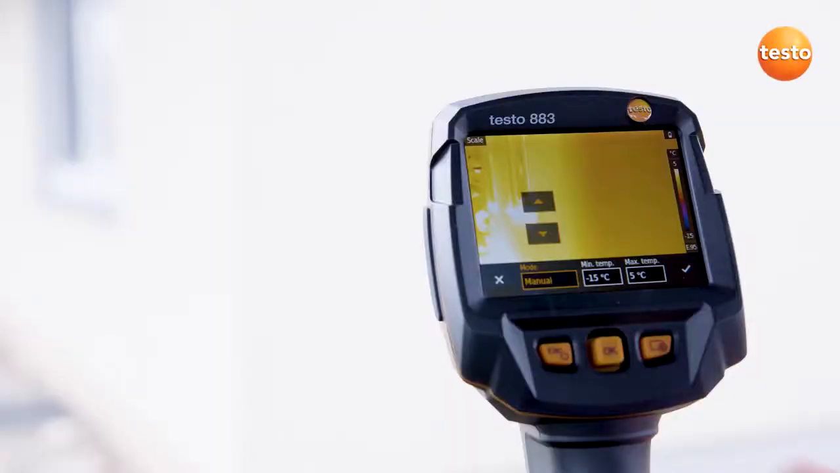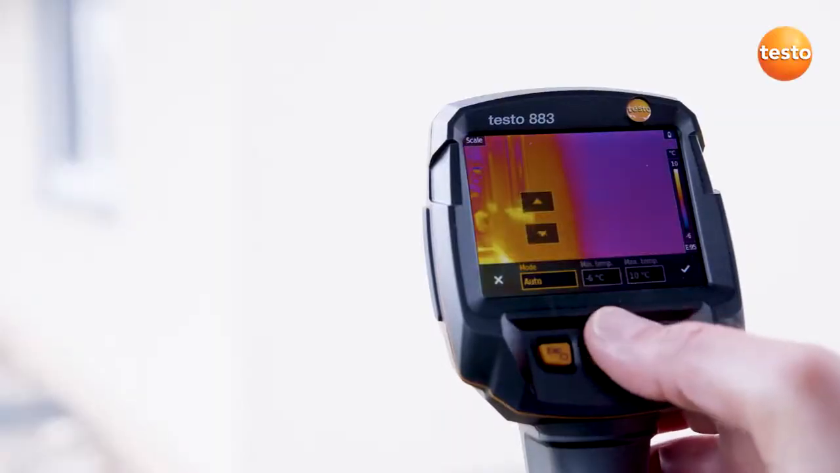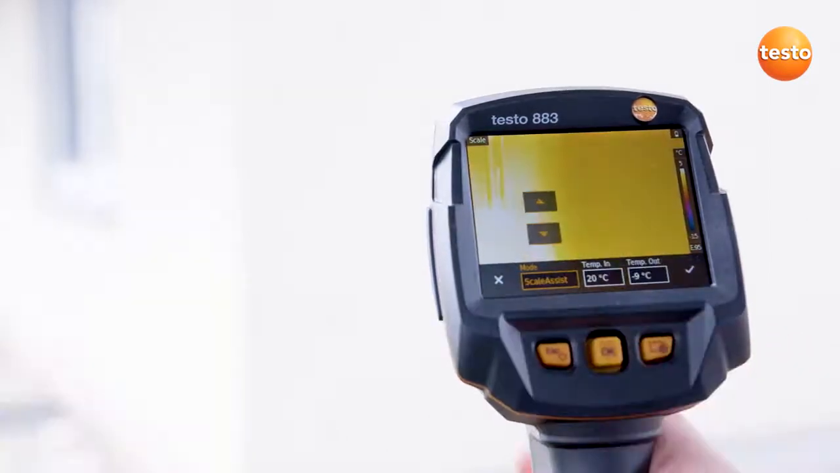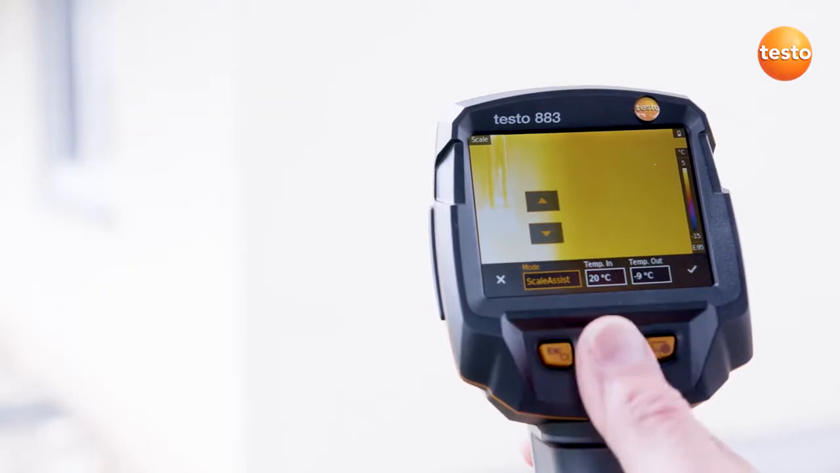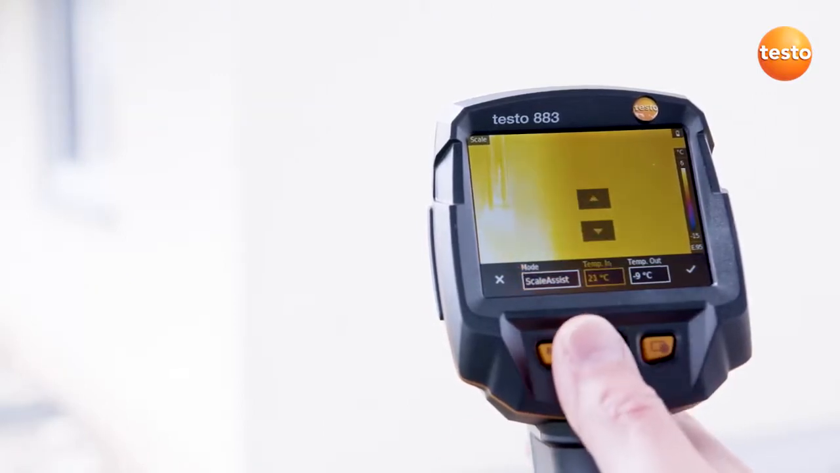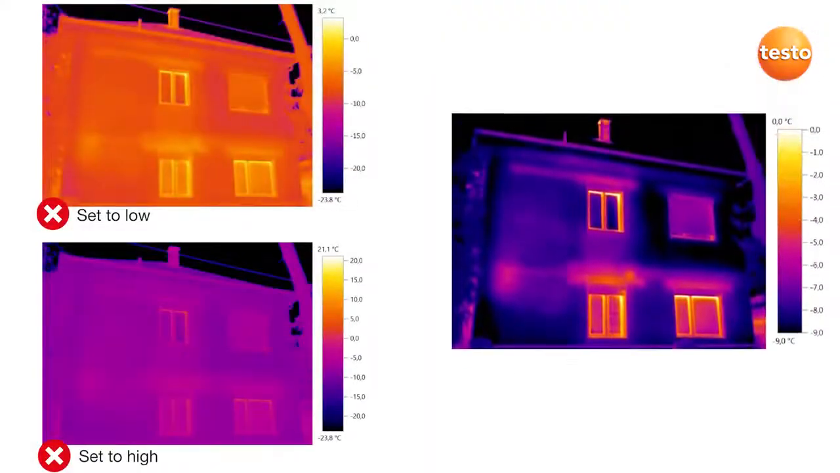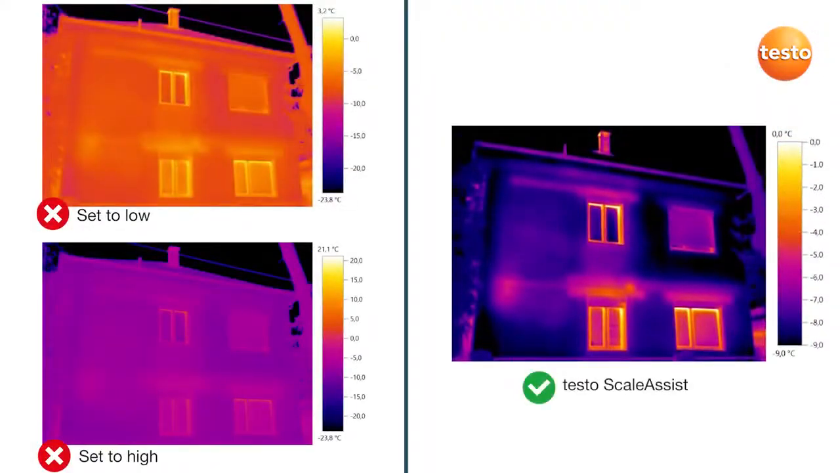Let's start with the thermography. First of all, we set the thermal image's scale. Here we have the choice: manual, automatic, or with the testo scale assist function. Just a few words on testo scale assist. By entering the outdoor and indoor temperatures, the scale is automatically set correctly. On the left, two images without, and on the right one with testo scale assist.